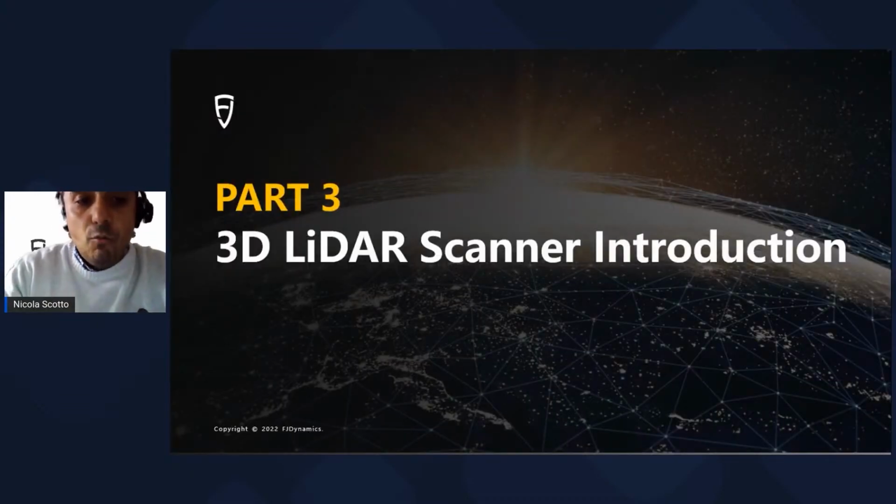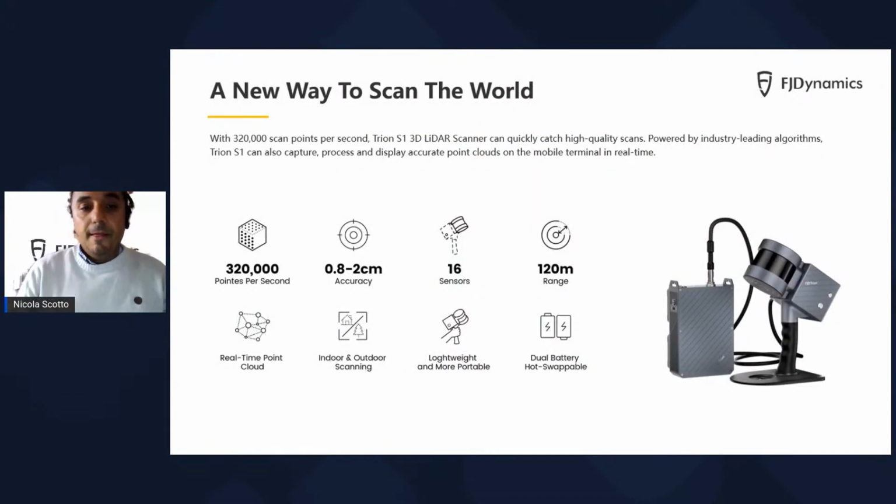Now we are going to step into the third part of this webinar, referring to our 3D laser scanner, the Trion S1. The main strengths of our Trion S1, as you can see on this slide, are for sure the point density, with 320,000 points per second, and the ability to achieve an accuracy in the range of 0.8 to 2 centimeters.